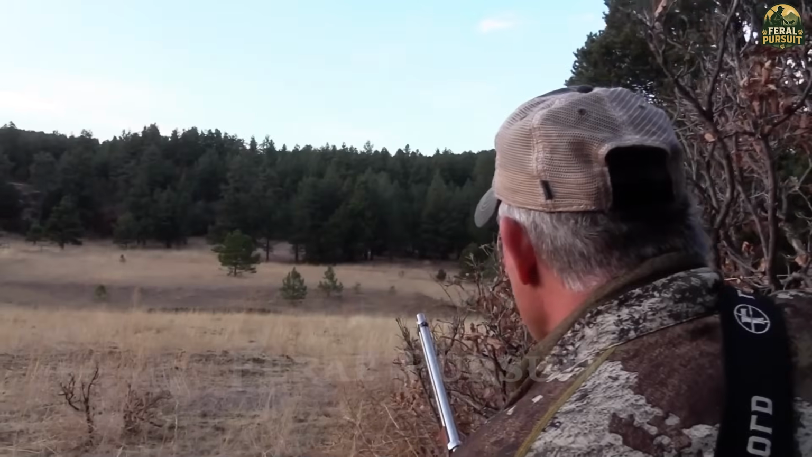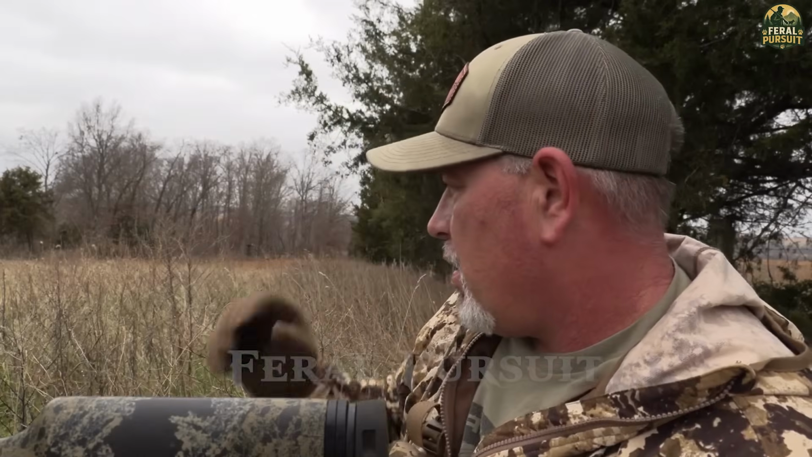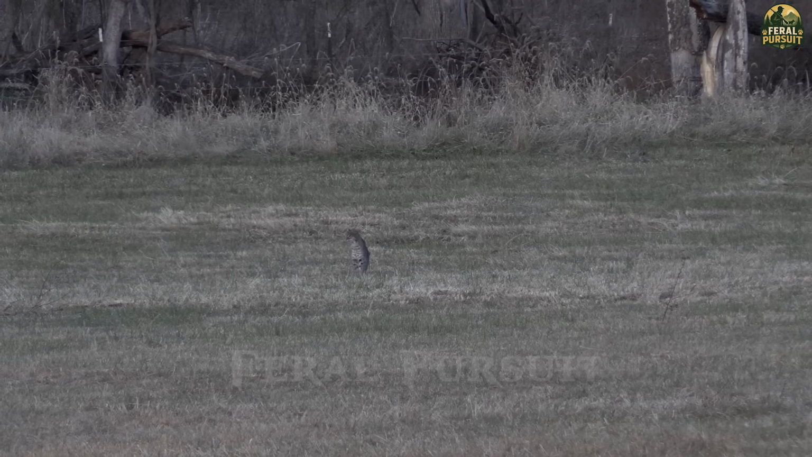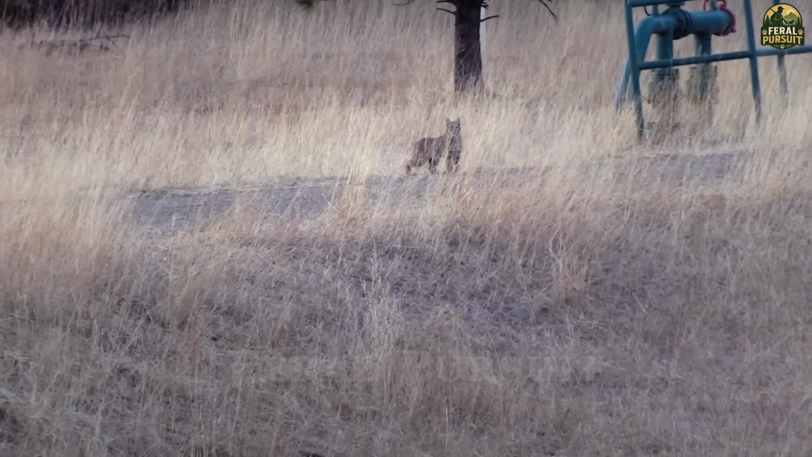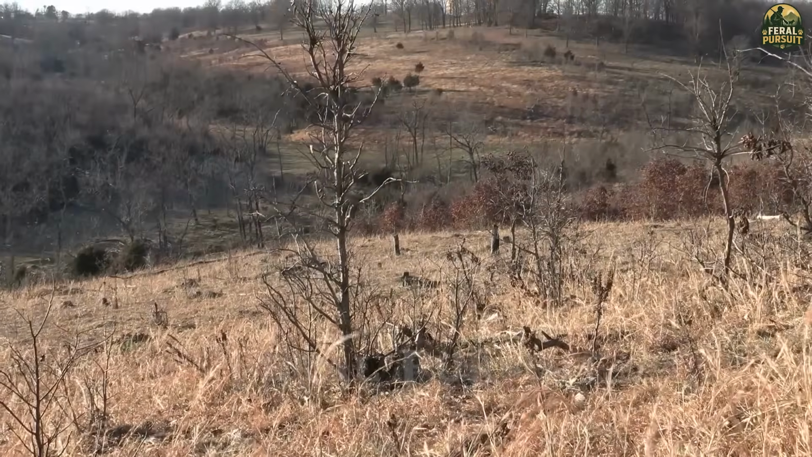The strange cry from the sounder echoed through the woods once more, this time attracting another predator. Another adult bobcat slowly advanced, its sharp eyes scanning the underbrush, its ears twitching in confusion as it tried to locate the source of the strange call. These solitary creatures, known to roam territories as large as 50 square miles, rarely appeared in such close succession. But this one was drawn by instinct.